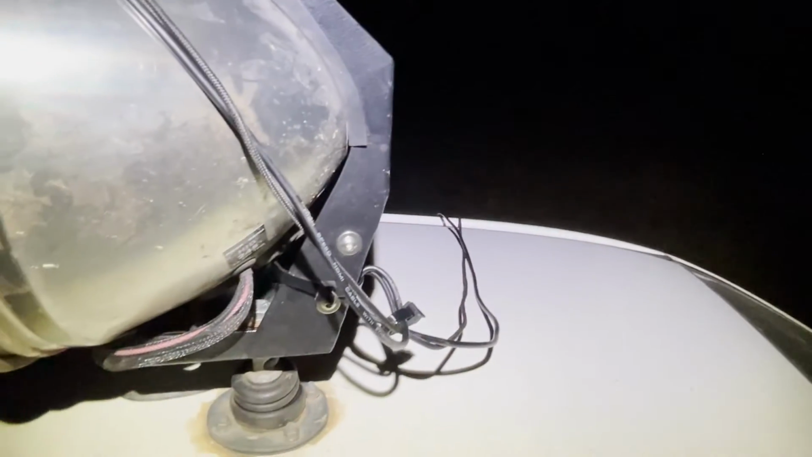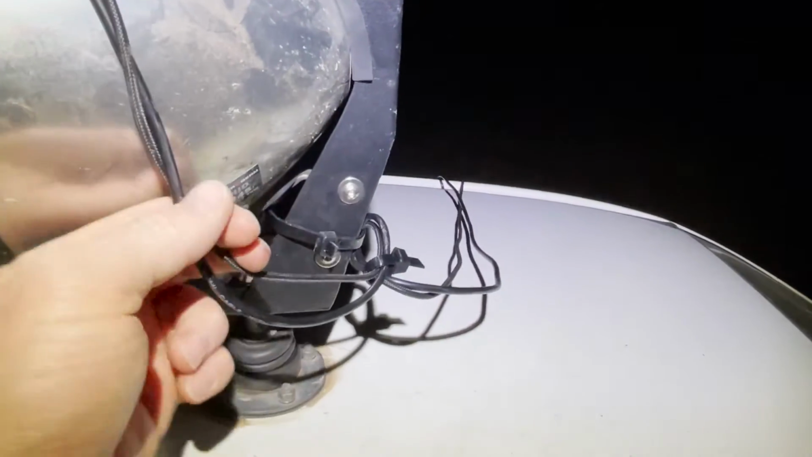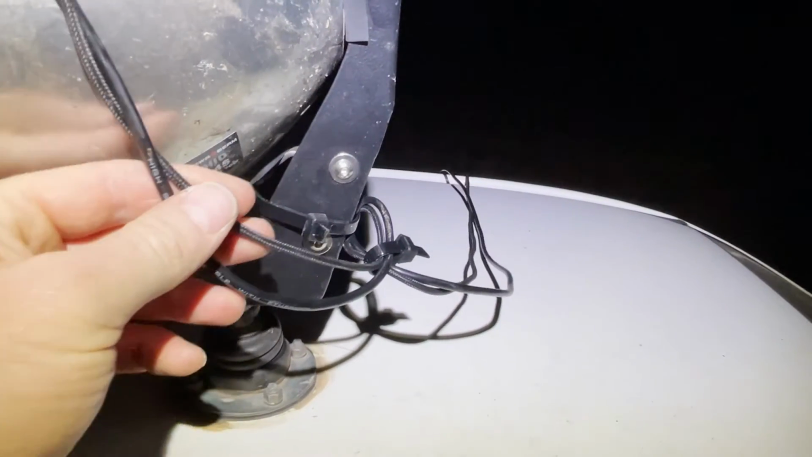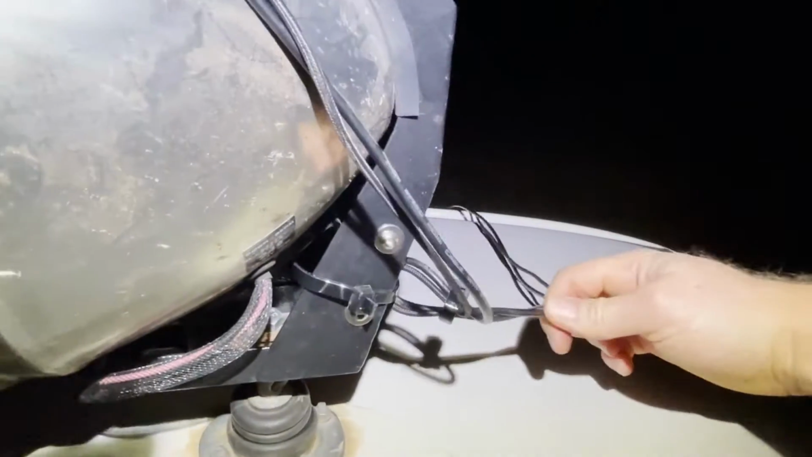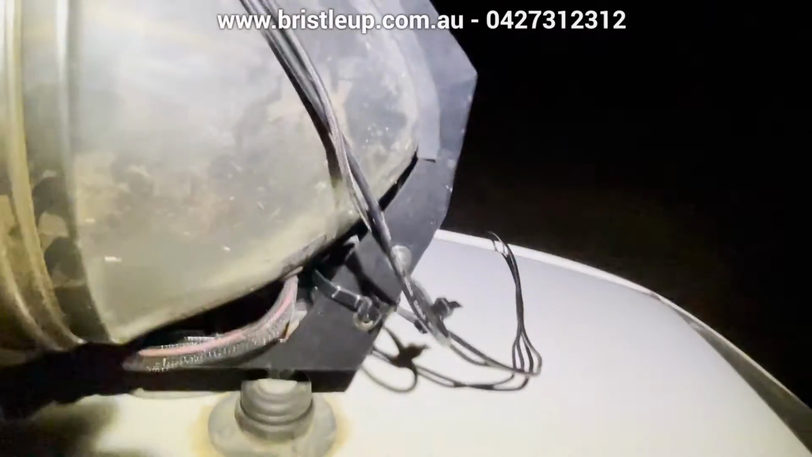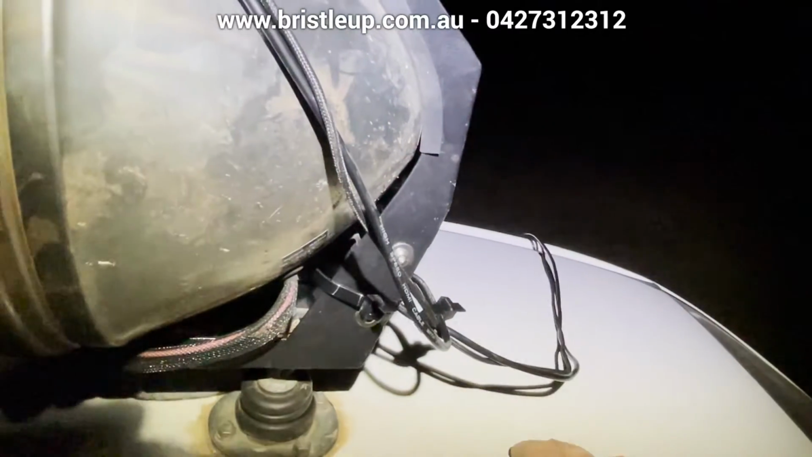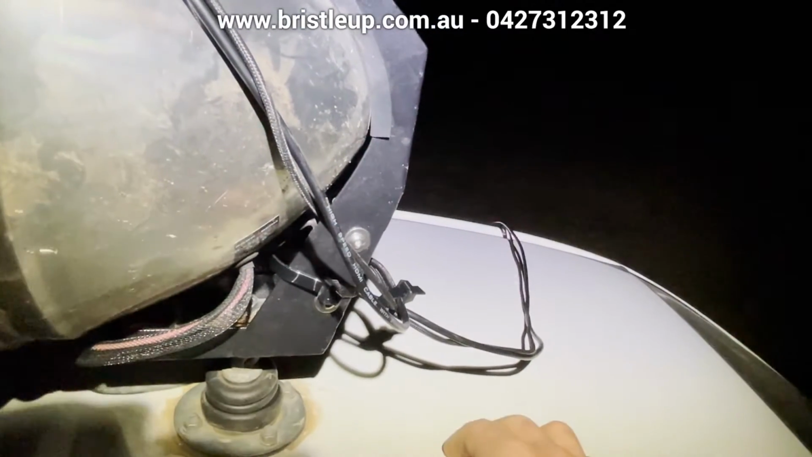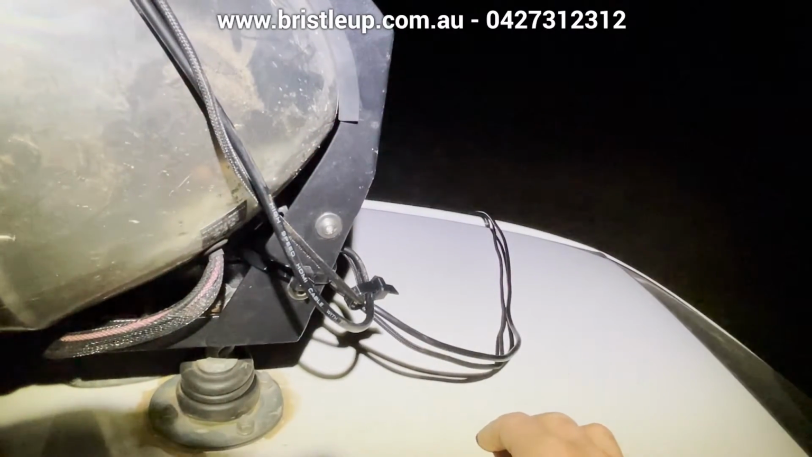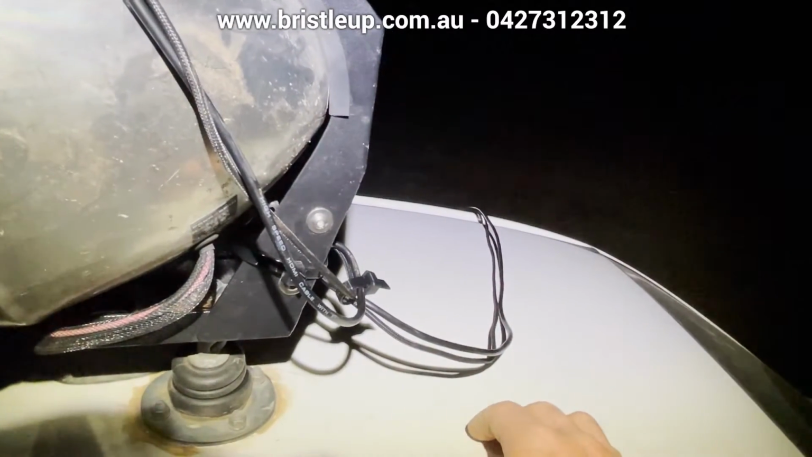Now when running a hardwired setup, the biggest challenge is running cables. And if you do, you want to make sure that you zip tie your cables off on the roof, so that if something yanks on it while you're driving along, it's going to yank on the light and not on your thermal. This will protect the actual integrity of the ports on the thermal. So that's the biggest thing. Now as for the cabling, well, I just chuck it out the window and roll it up when I'm done, but you could run it some other way. It's just entirely up to the user and their vehicle and so on.